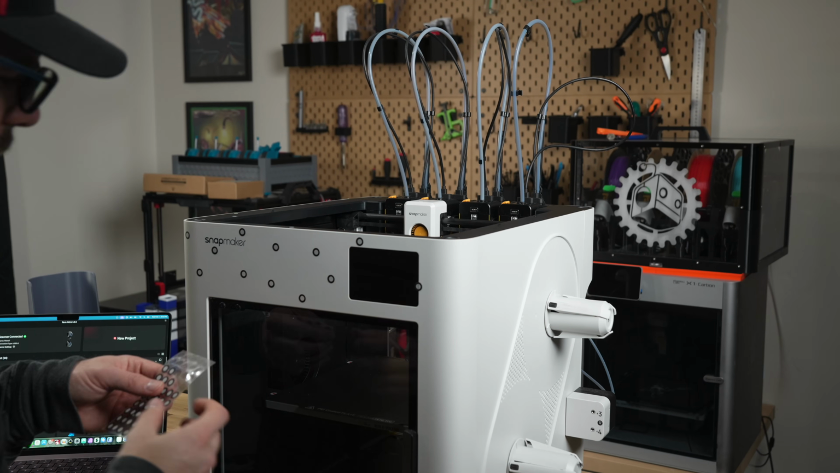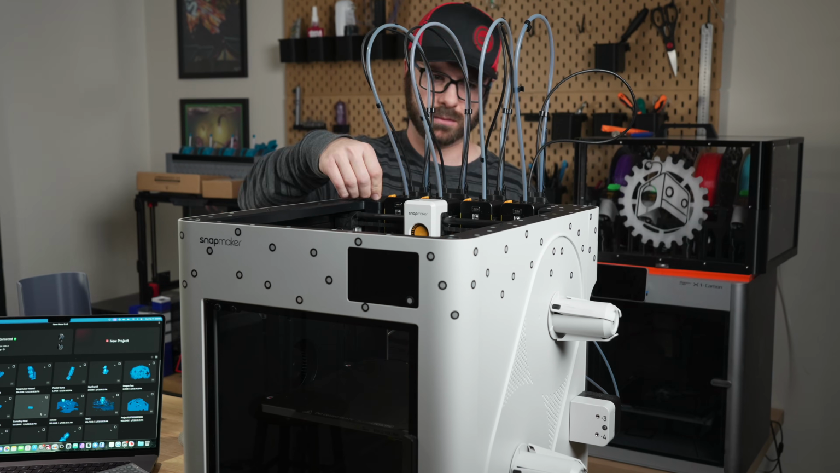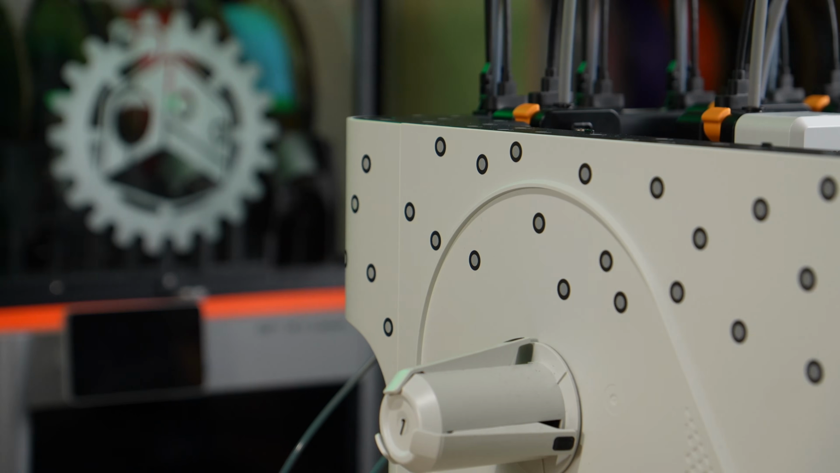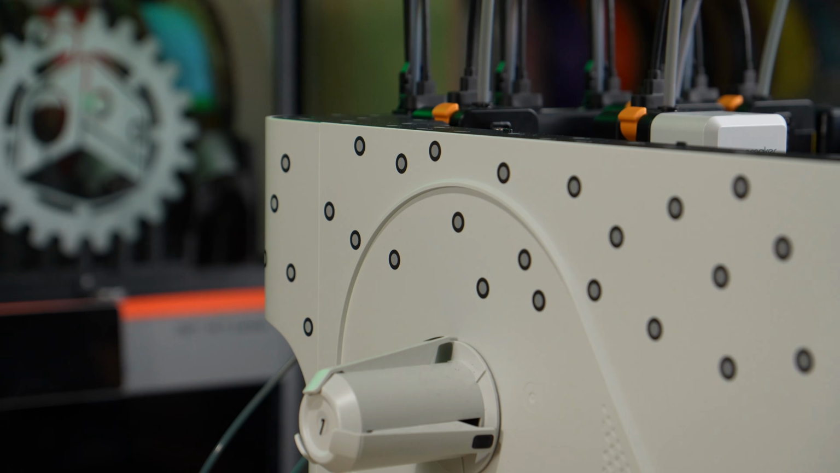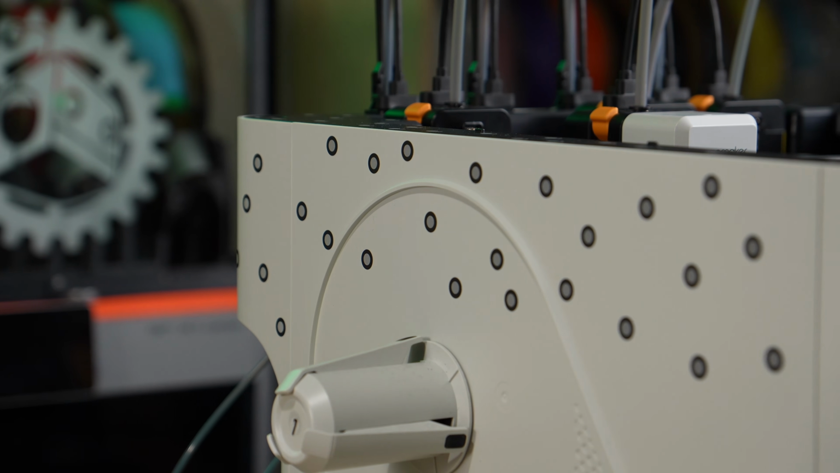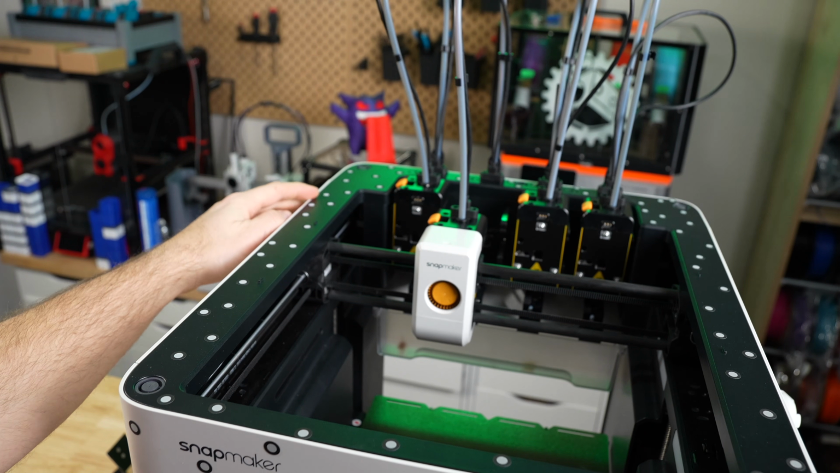The first part of this process, and arguably one of the most time consuming, if not the most time consuming, was just applying these sticker tracker markers all over the upper area on the side here, because I did want to capture some of this detail, as well as at the very top where the enclosure would be sitting on.